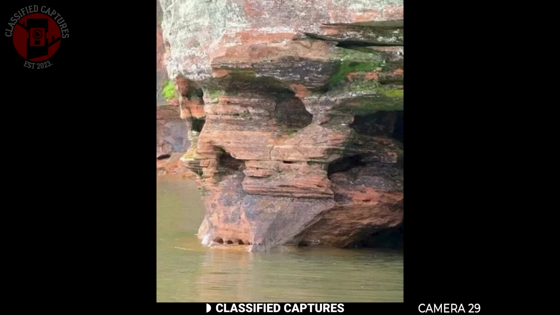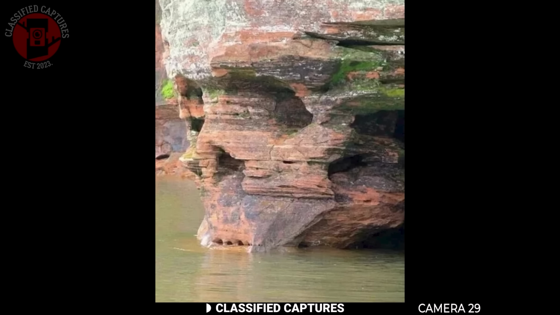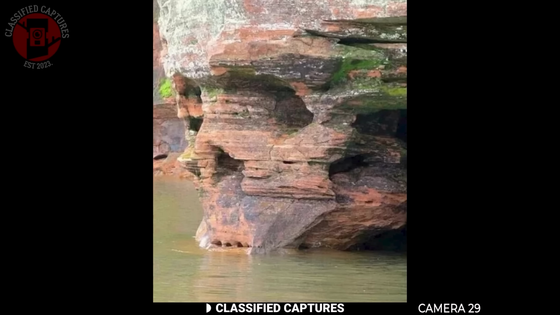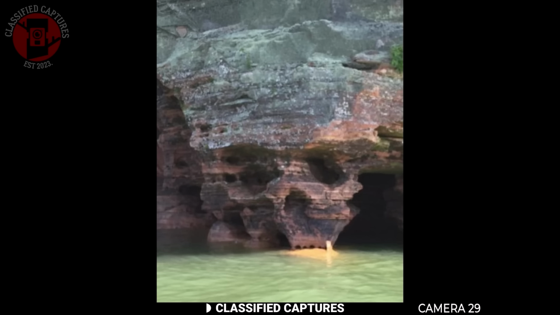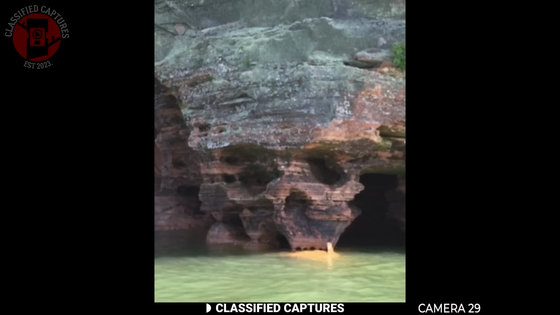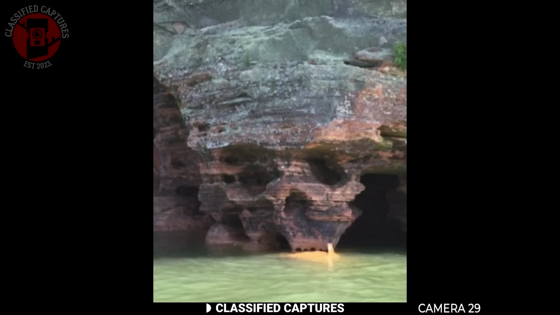Have you heard of the Skull Rock in Lake Superior? As the name suggests, this massive rock formation looks eerily like a human skull. You can see the eye sockets, the nose, and even the contour of the jaw. It genuinely resembles a skull that's been carved and left to sit in the waters.